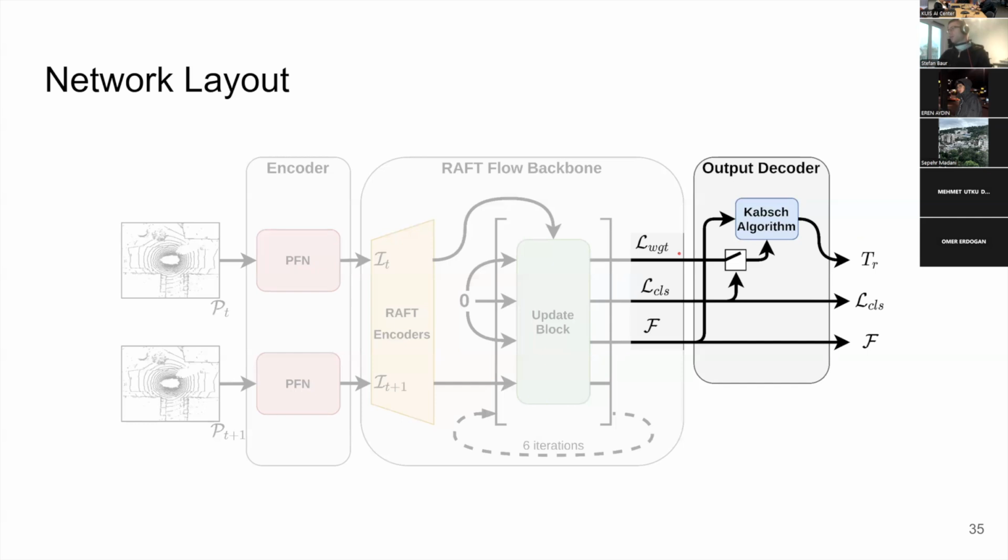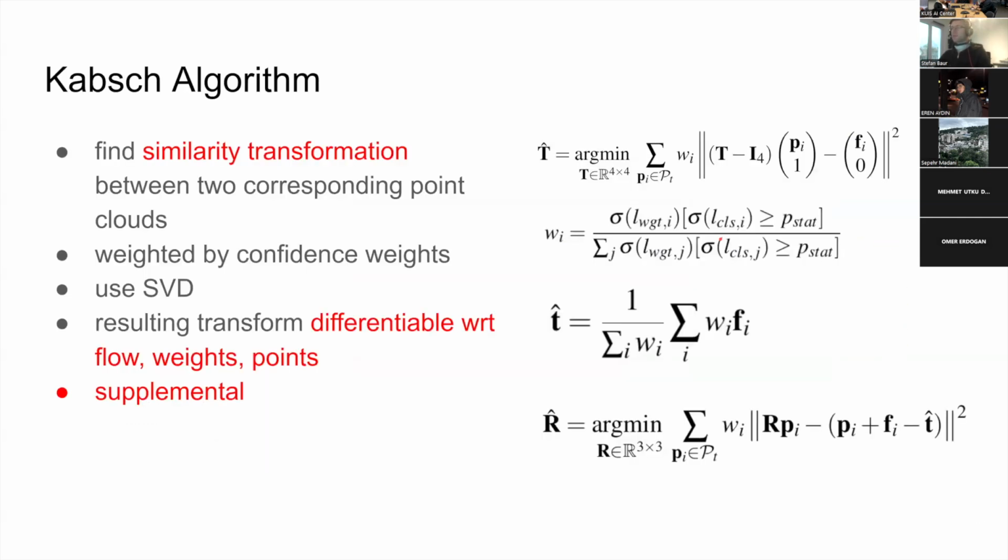So maybe this will bring a bit more clarity. What is this Kabsch algorithm? The goal is to find, from two point clouds, the rigid body transform that aligns the first point cloud to the second point cloud.